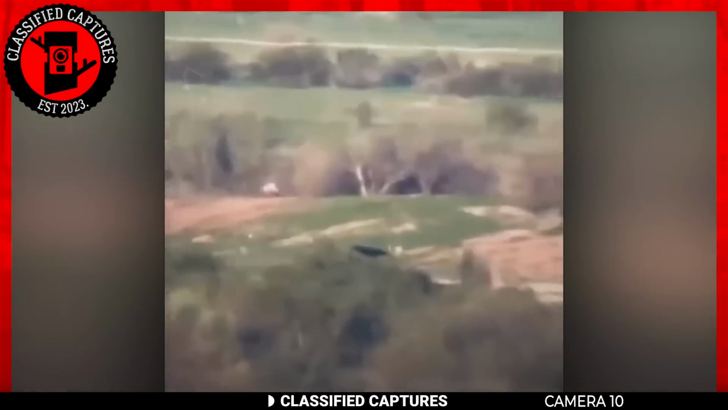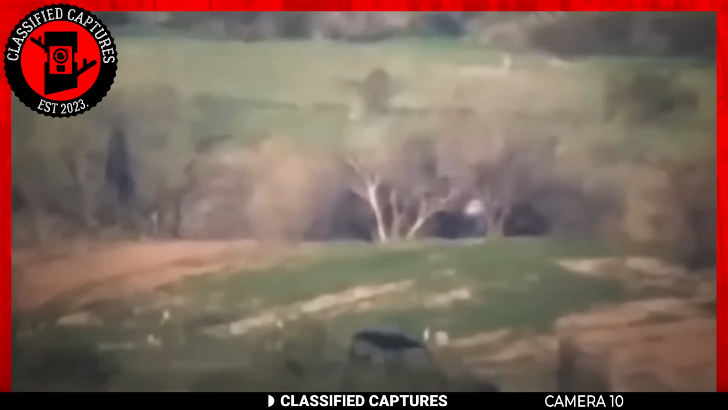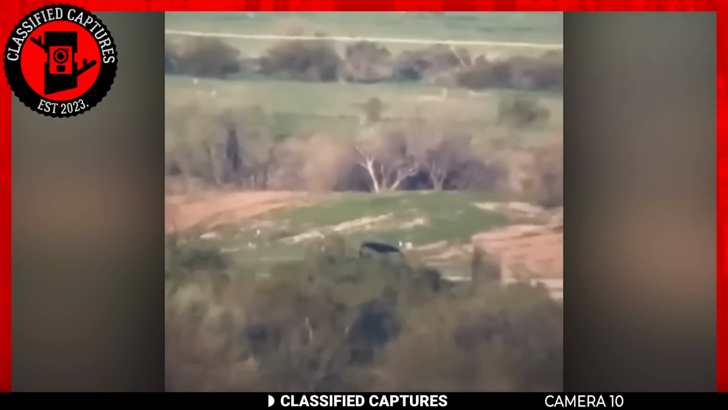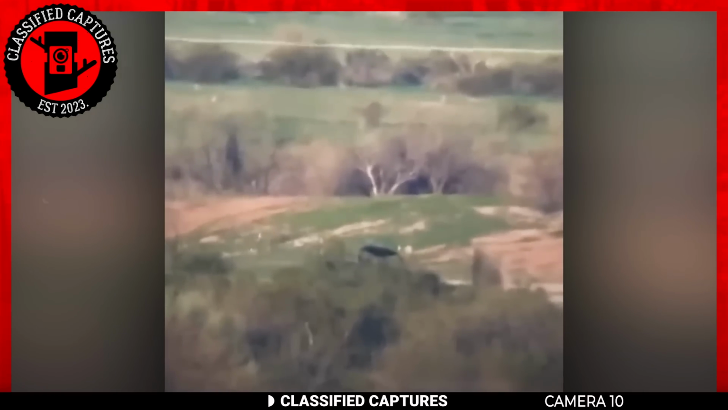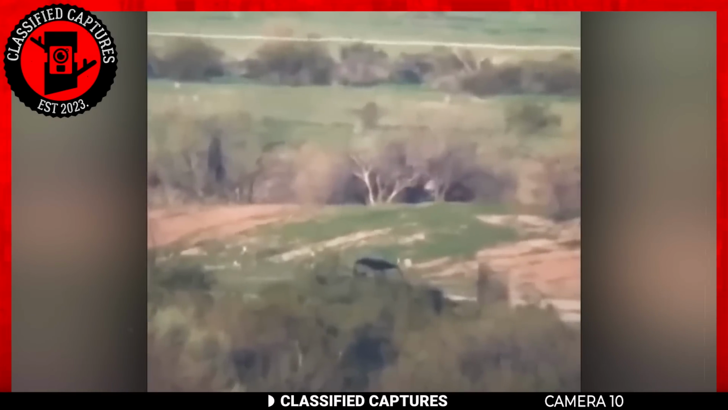At first glance, it may not seem out of the ordinary, but upon closer inspection, you'll notice something unsettling about the man's appearance. His arms are of unnatural proportions, and he runs a little hunched across the screen. It's no surprise that the young men suspected it could be a Skinwalker.